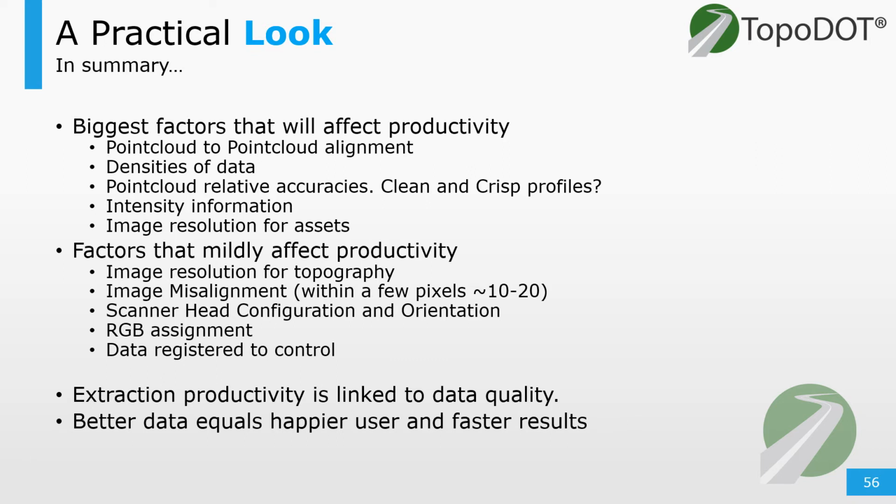In summary, here's my take on what impacts topography extraction the most. Relative alignment and fuzziness of the data, densities of the data, and the intensities and their consistency usually affect the extraction process, because it affects the end user as well.